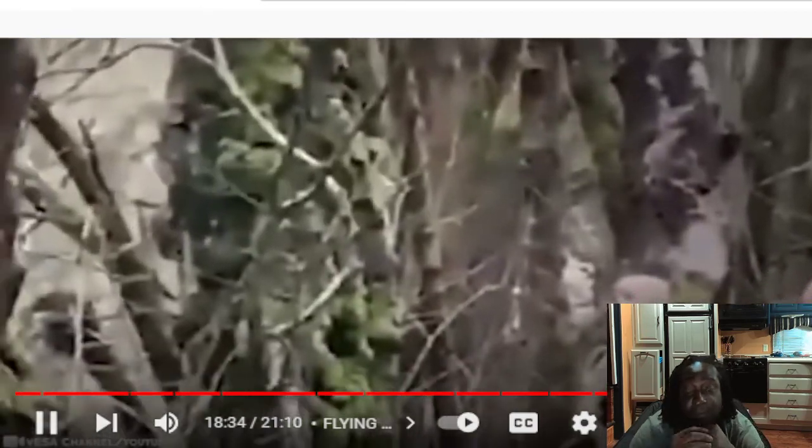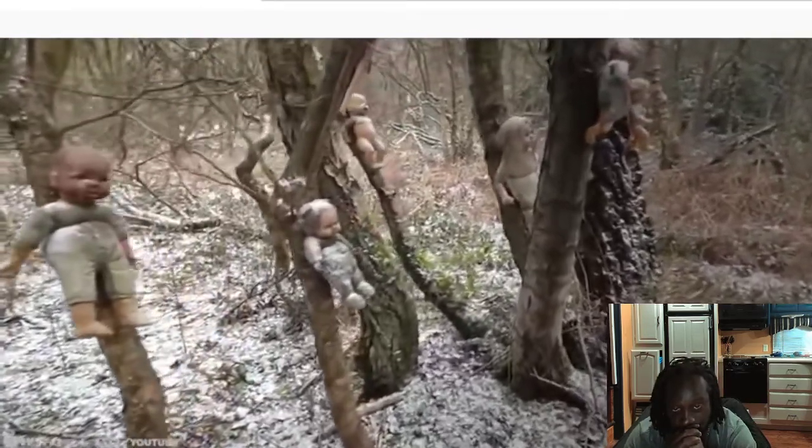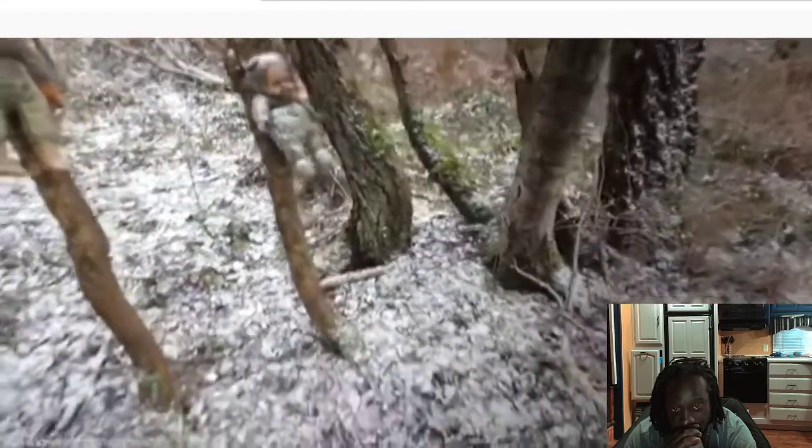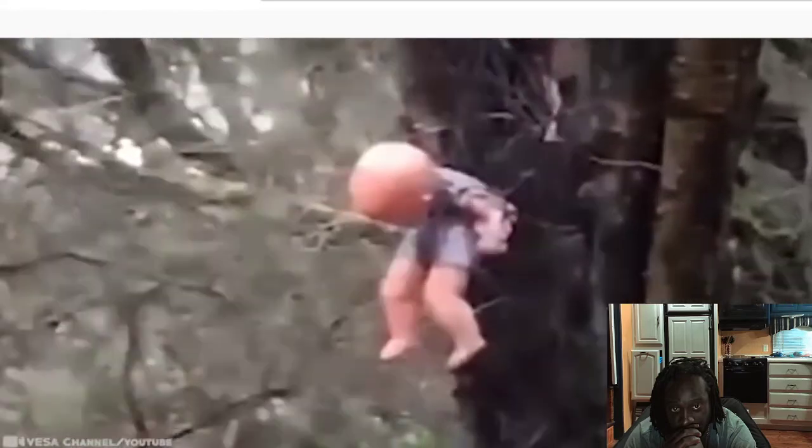Board is also located on the floor nearby as well. Not good. And the person filming was left mystified after finding the creepy collection of baby dolls nailed to trees while exploring the infamous Cannock Chase.